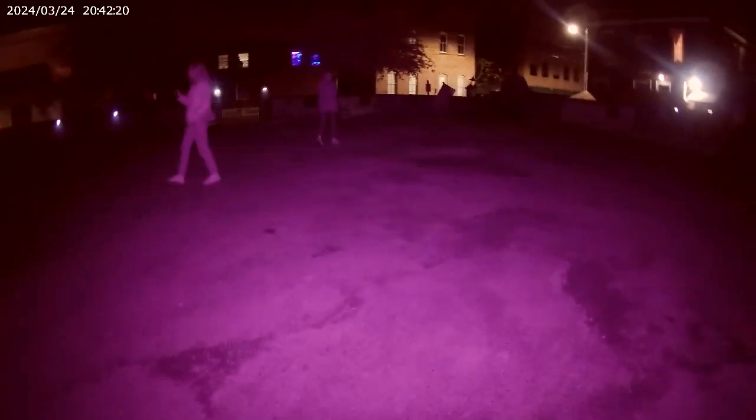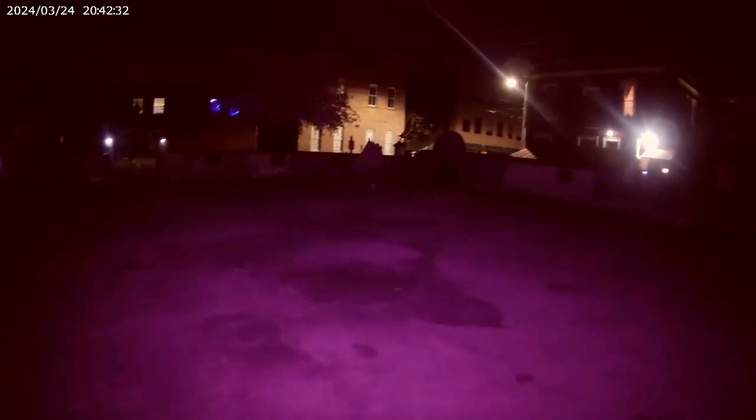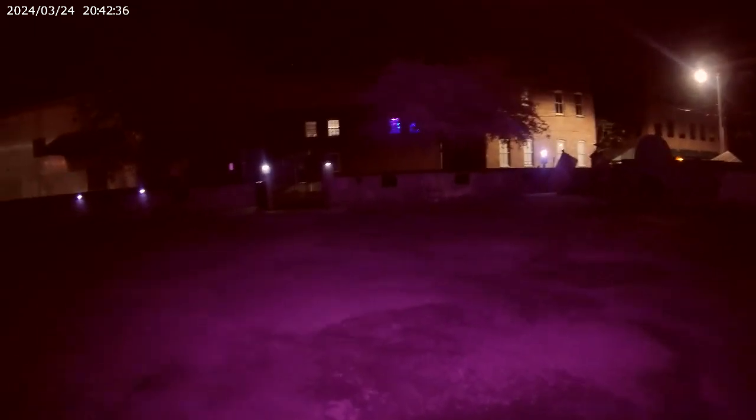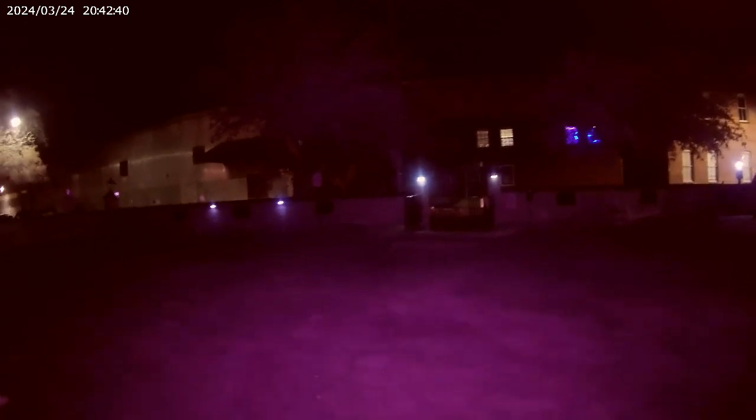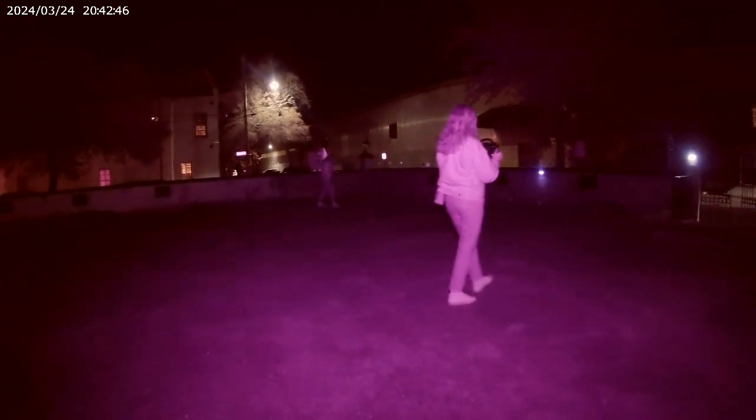I thought it was on that side. What does yours do again? It's just like you can see specks and stuff, little balls of light. Is that not a sensory overload at all? Yeah, kind of. It gets weird. Ask a question.